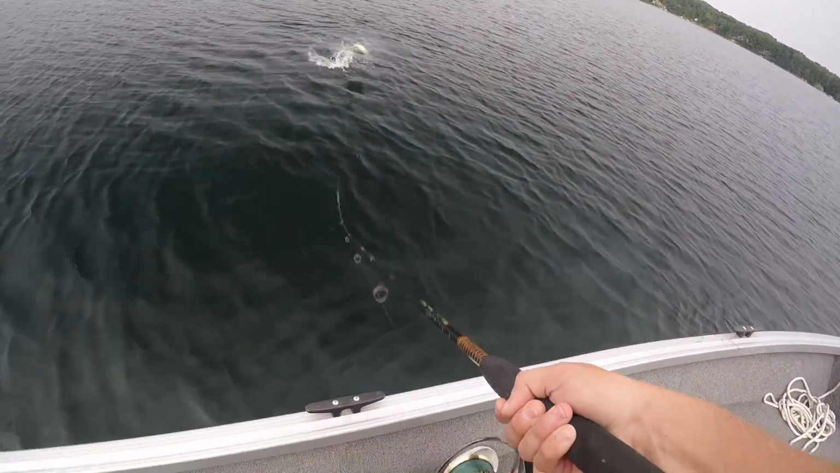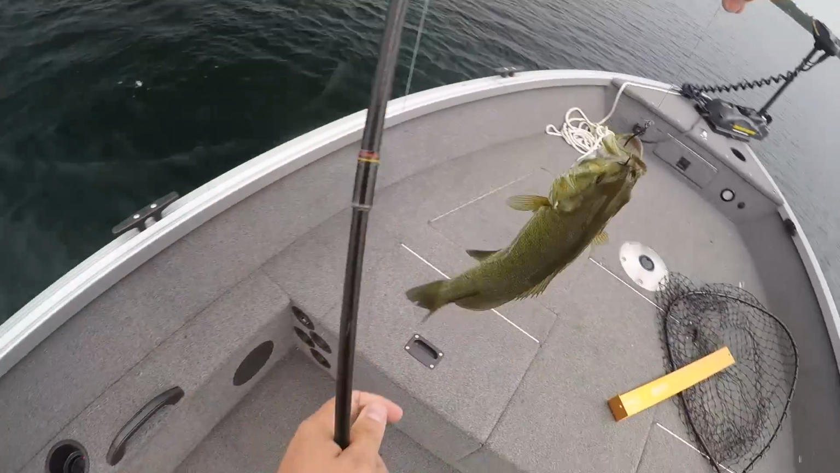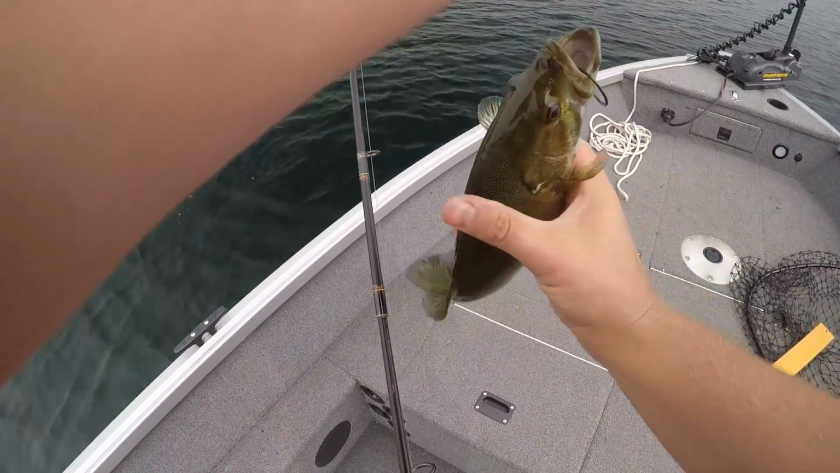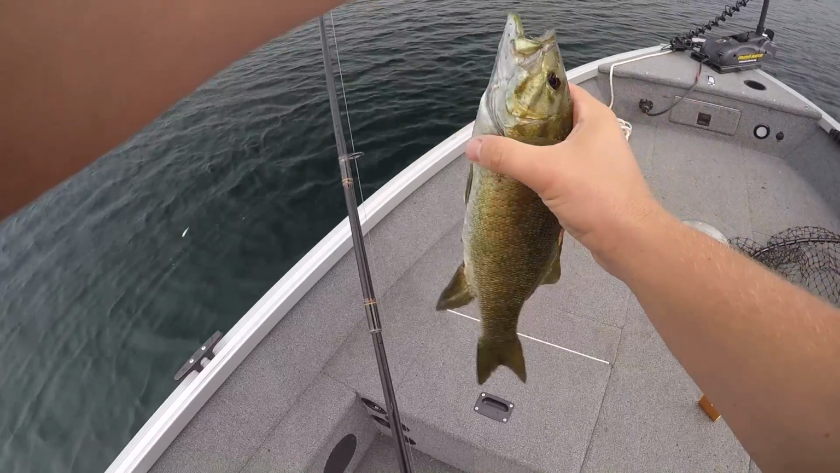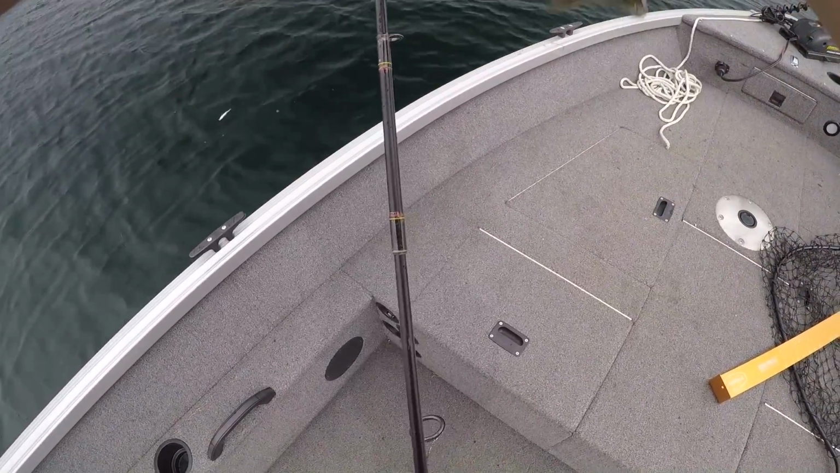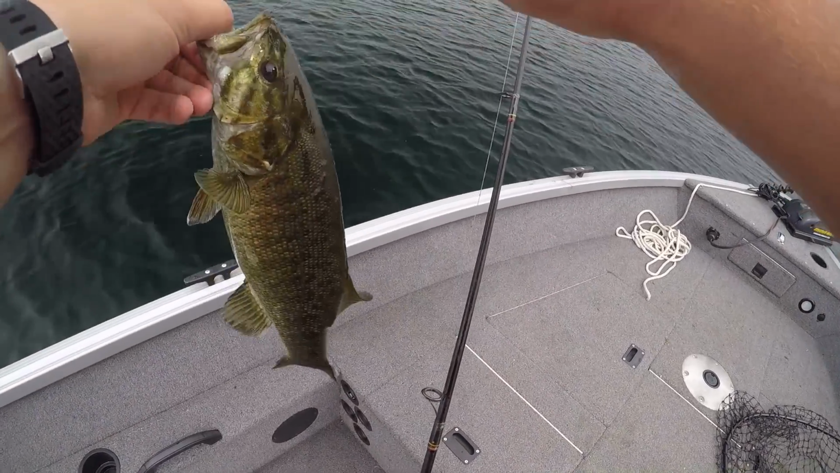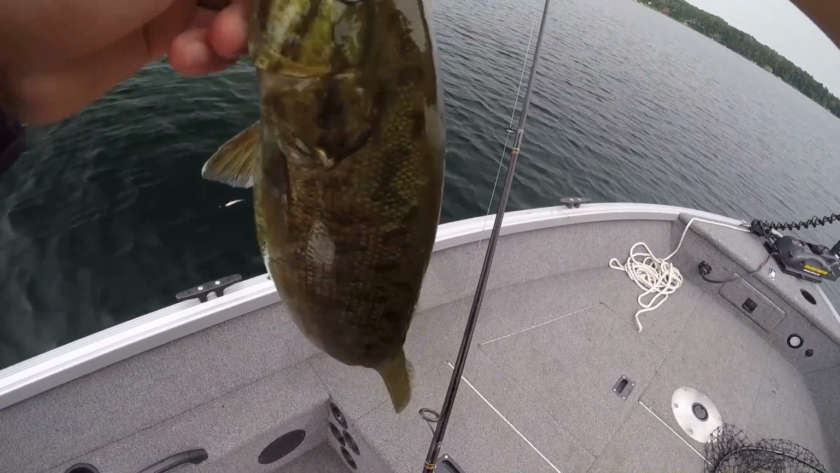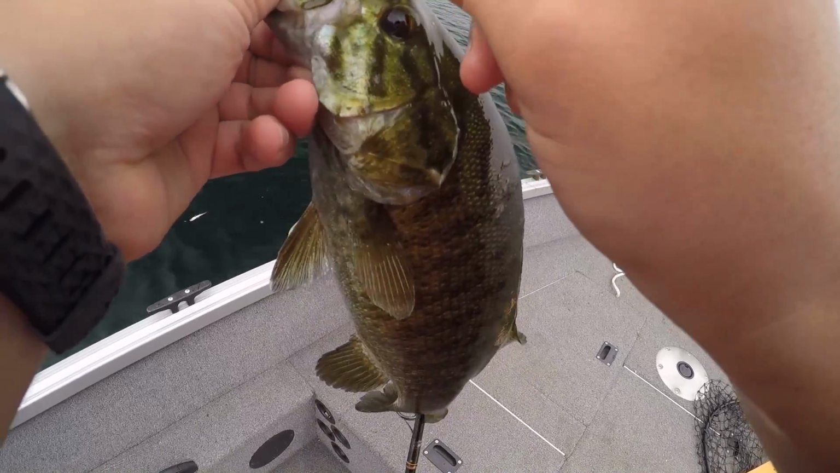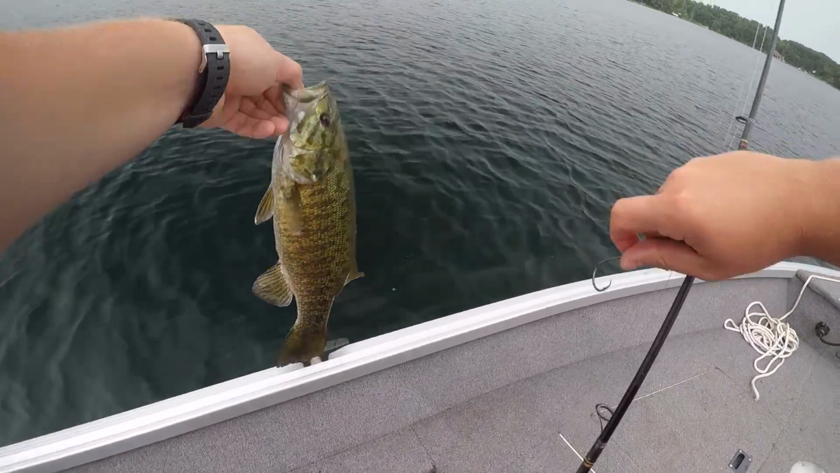Jeez. Smallmouth. Huh, that was quick. Little guy though. Just a little smallmouth there. Worked. That was super, super quick. There we go. Cool, little guy, healthy.